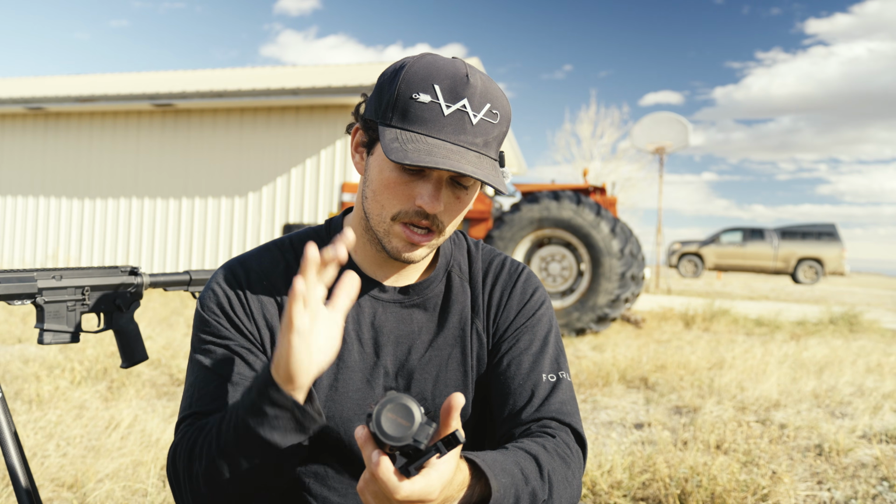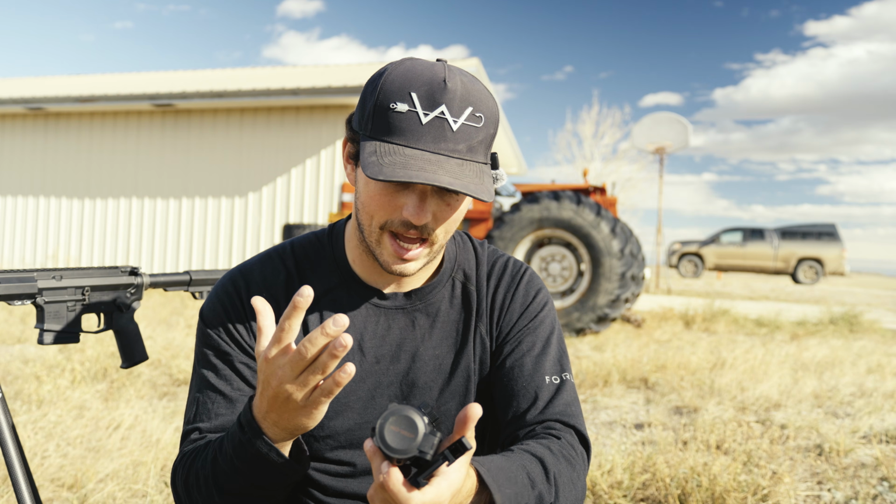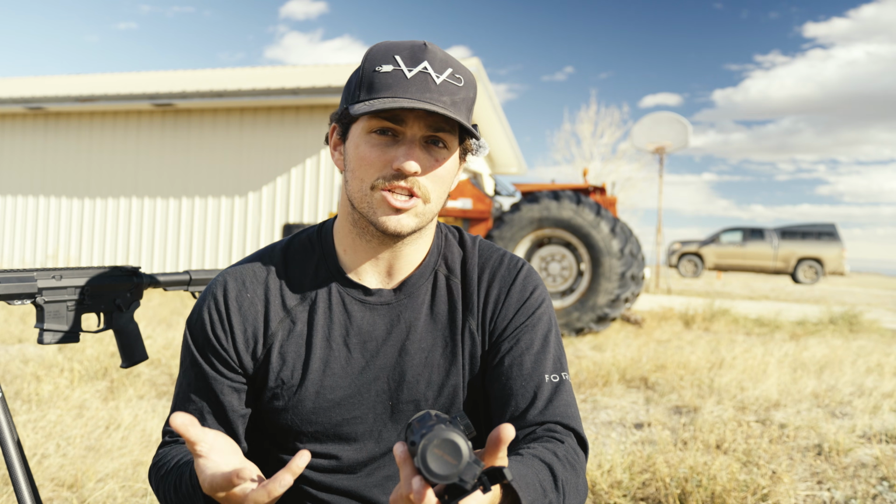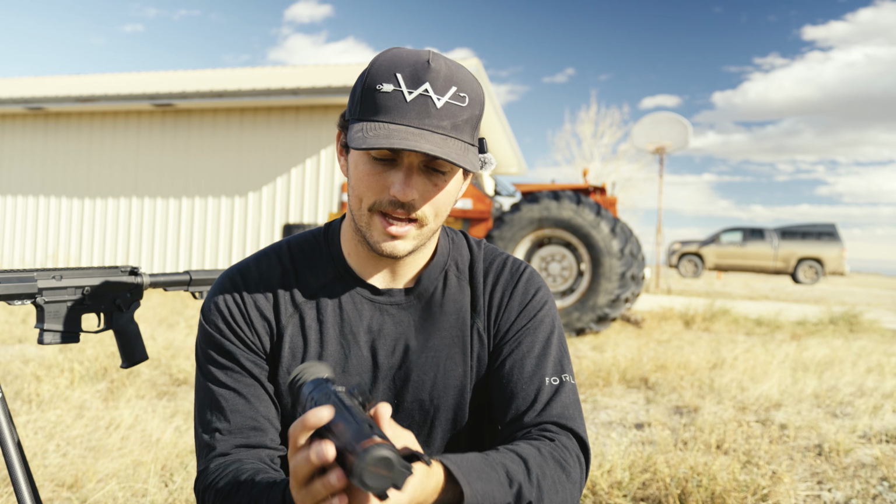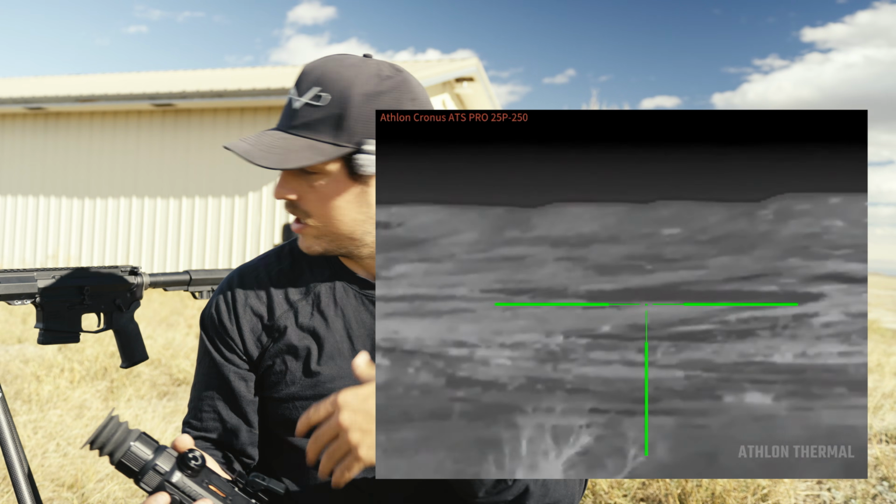Its base magnification, I think, is 3x, which is kind of what I would leave it at, just because for my hunting, I'm going to be hunting coyotes with it. I'm not going to be shooting really any more than 100 yards, hopefully. And so, yeah, it works great as a little handheld scanner, just holding it up like this off the gun. But then on the gun, it works pretty well.